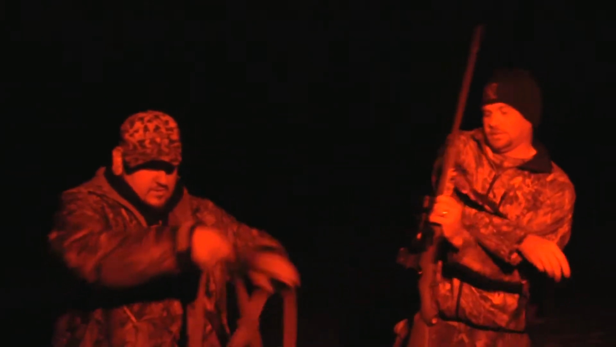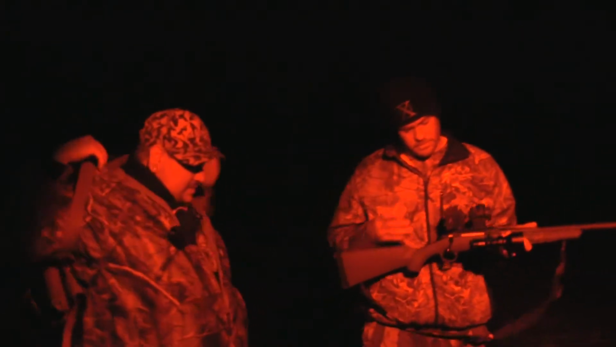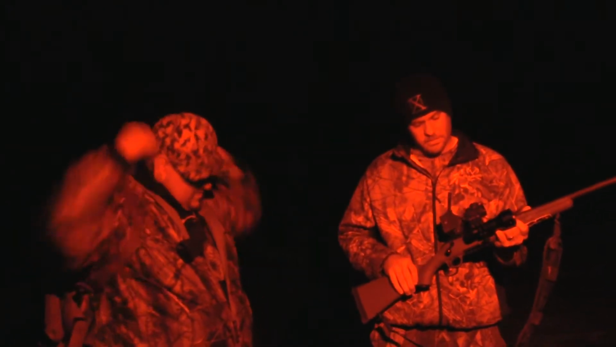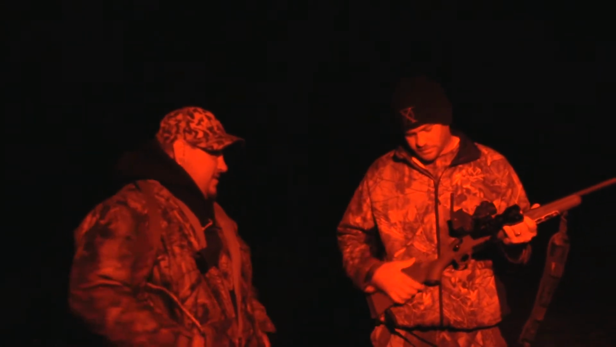And this is 3D night vision. It just snaps on behind your red dot and gives you night vision. You're good to go. Wanted to get some video, hopefully kill one of these big North Carolina hogs you've been telling me about. Heck yeah.